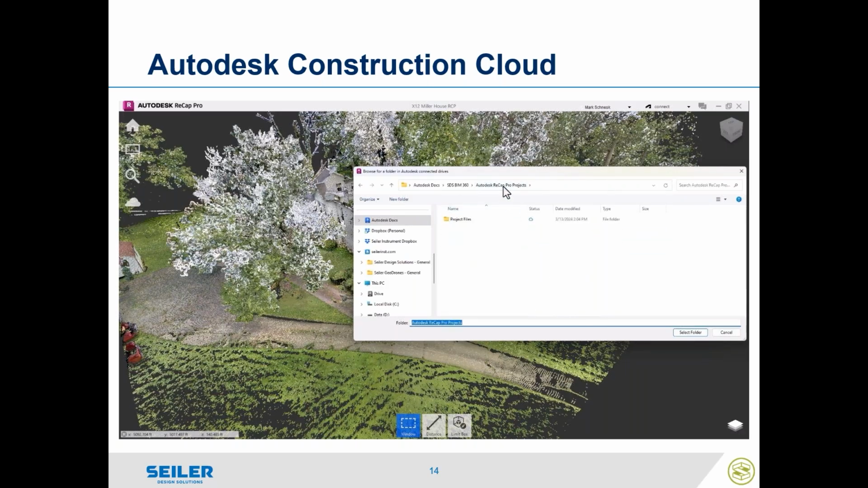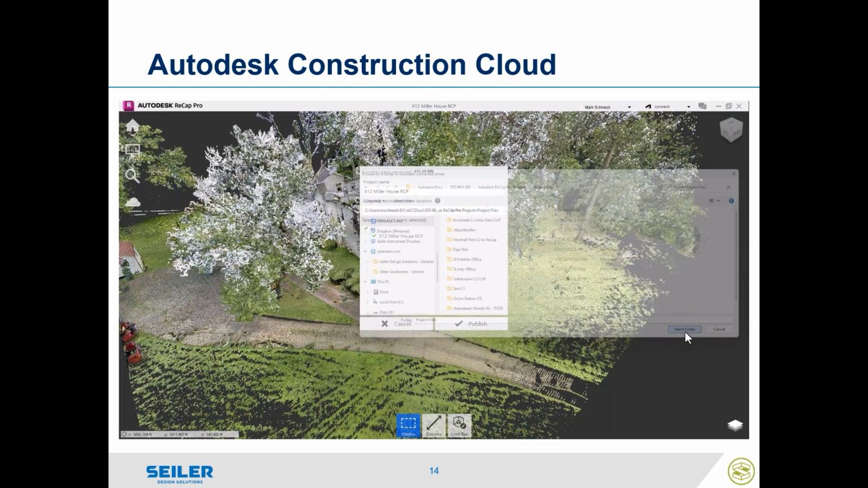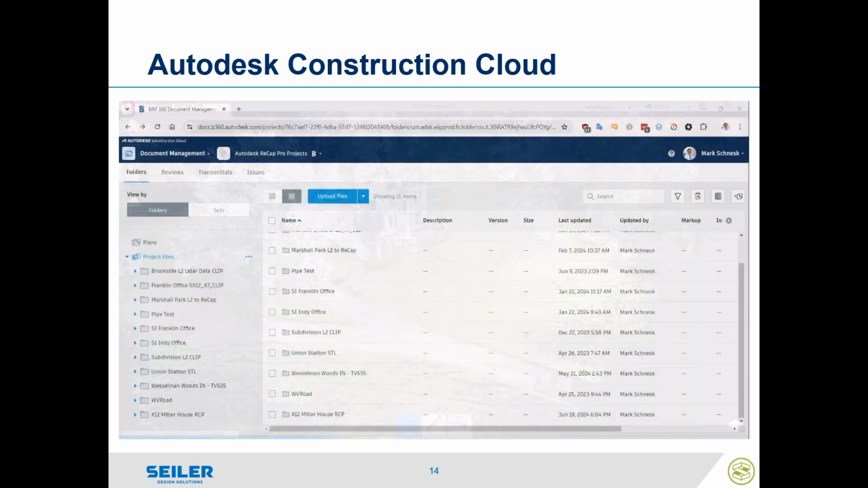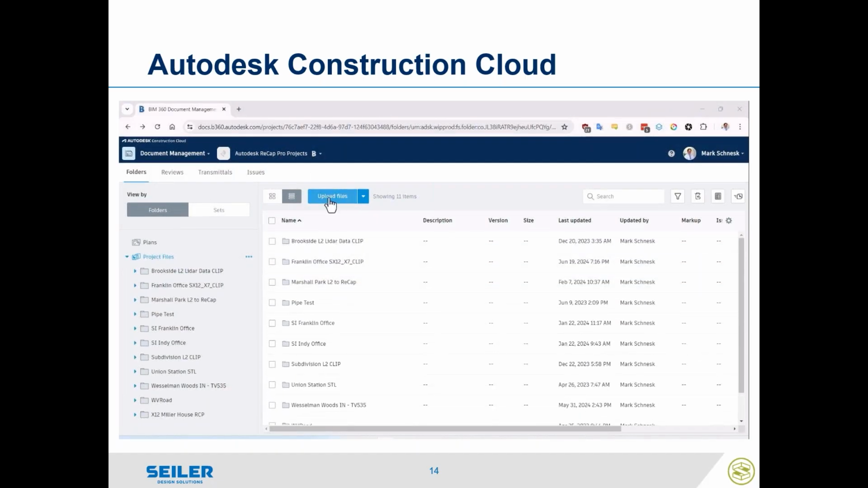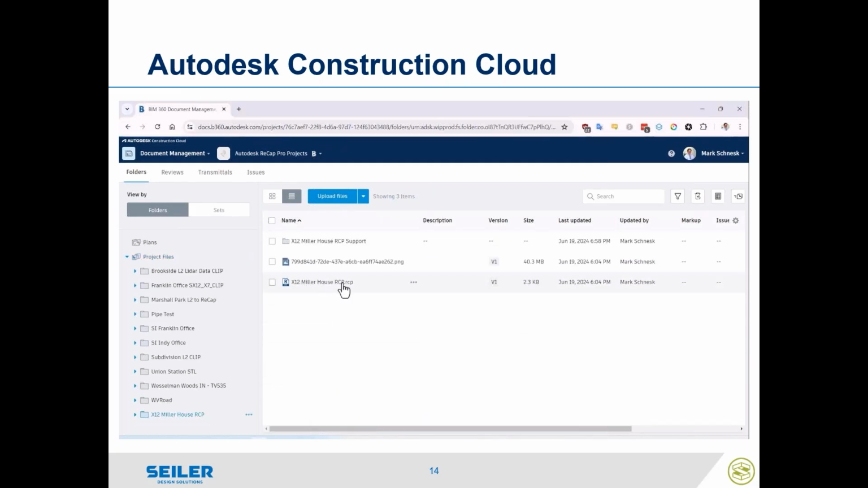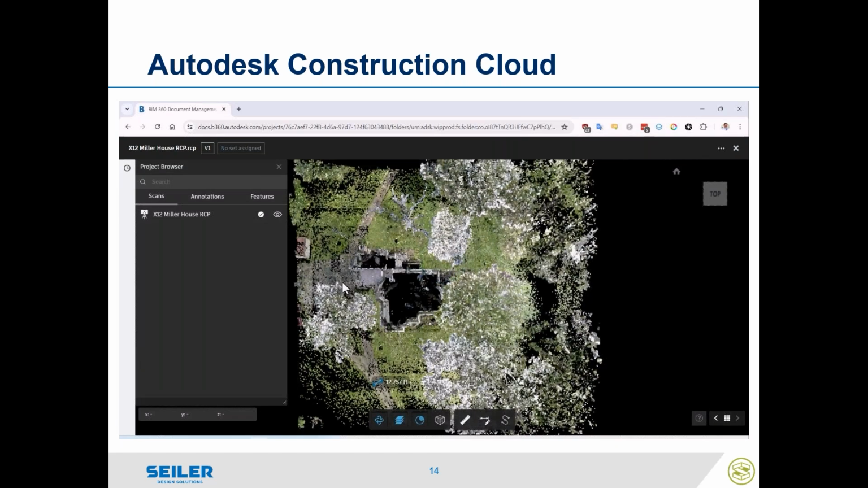I choose a folder, the project I want it to be in, and the folder I want it to go to. Say select, and all I have to do is hit publish. And ReCap Pro takes care of everything. Once we're on the web browser, so this is in Google Chrome here, I can also manually upload files, but there's that point cloud I just opened. Click on the RCP file and it will open up this point cloud in the Autodesk Construction Cloud.